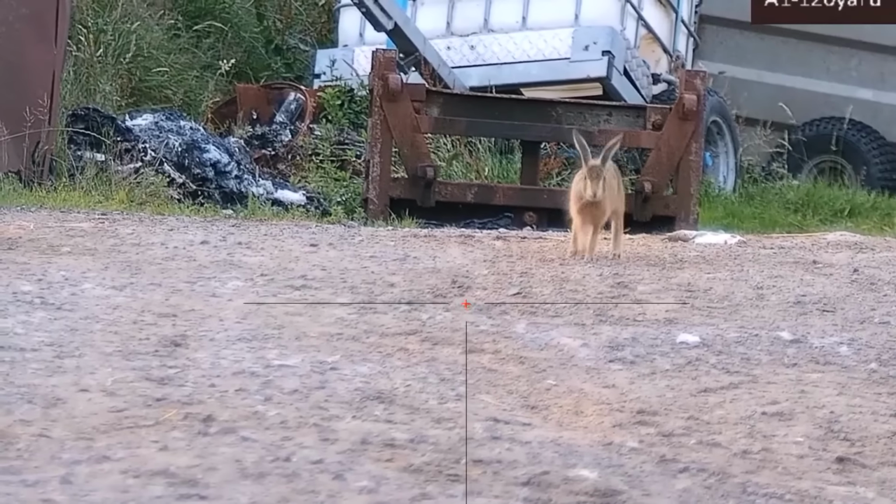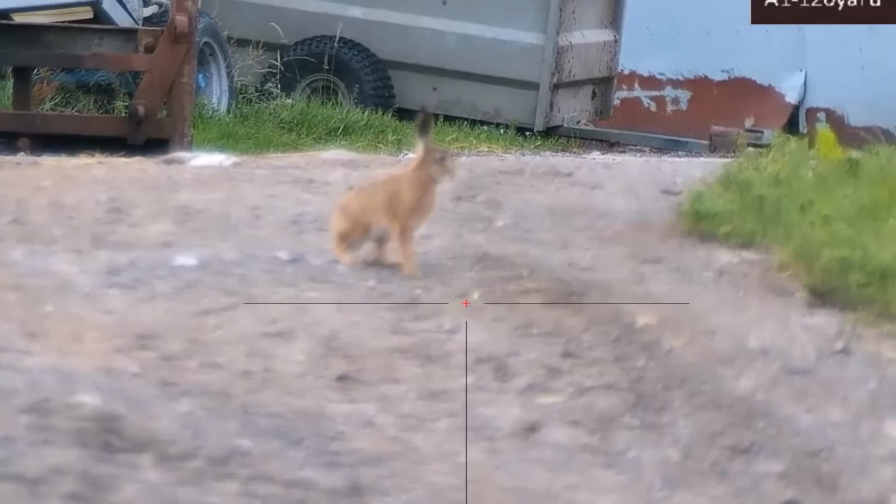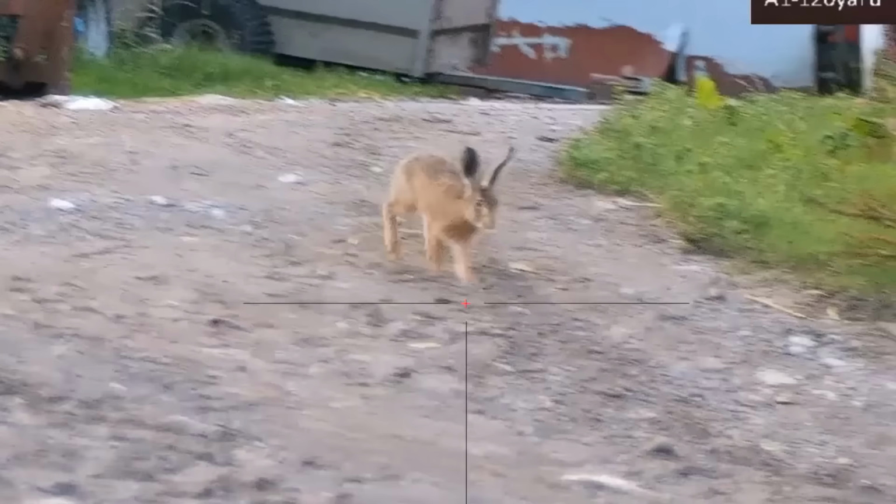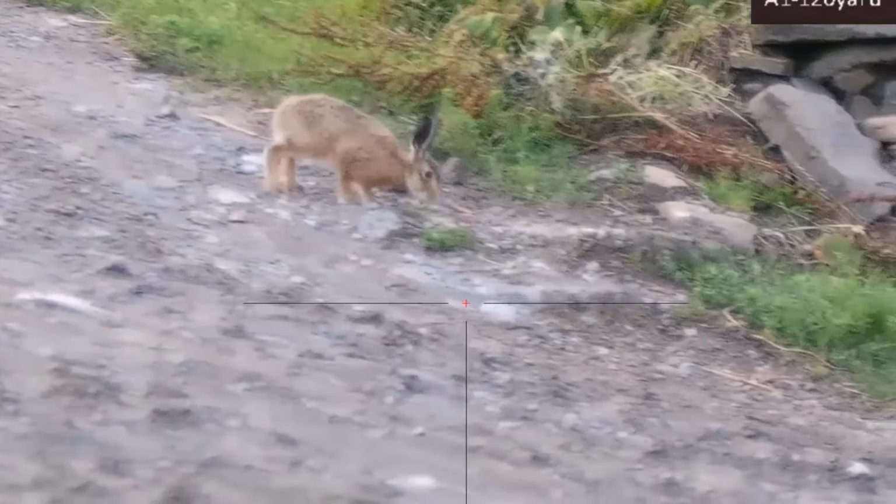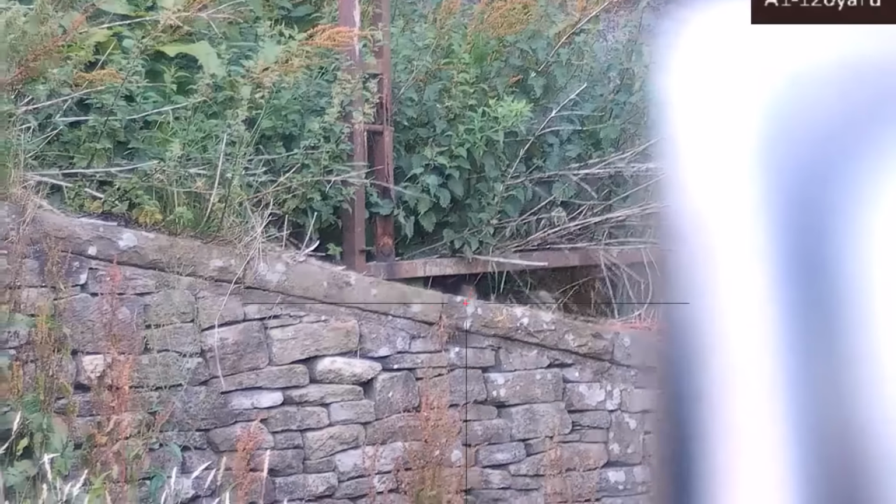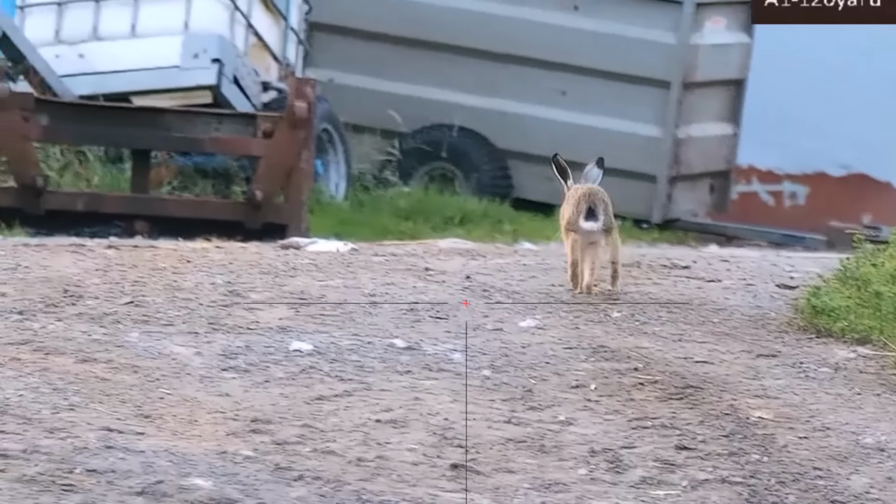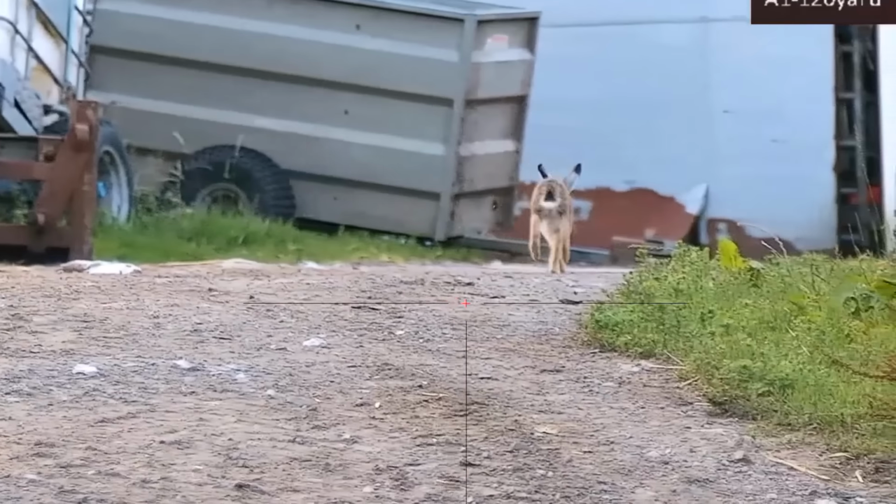I do like seeing rats, so any of you negative type people, don't think for one minute I'm going to shoot carelessly. And there he goes, probably off out to box one of his mates or something. See you later.